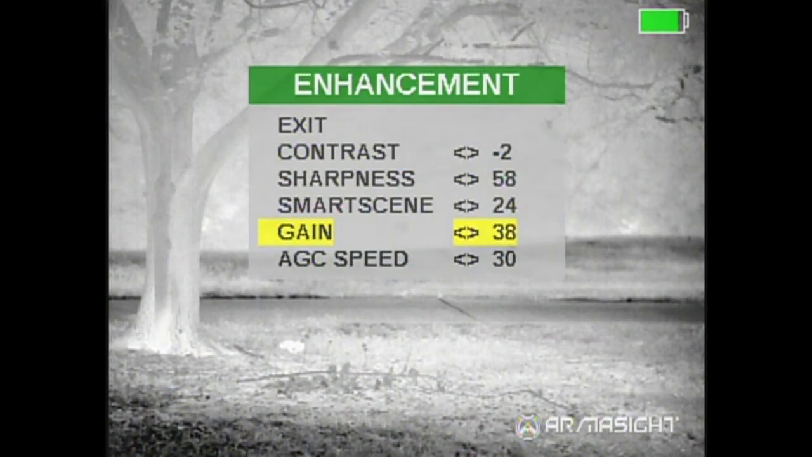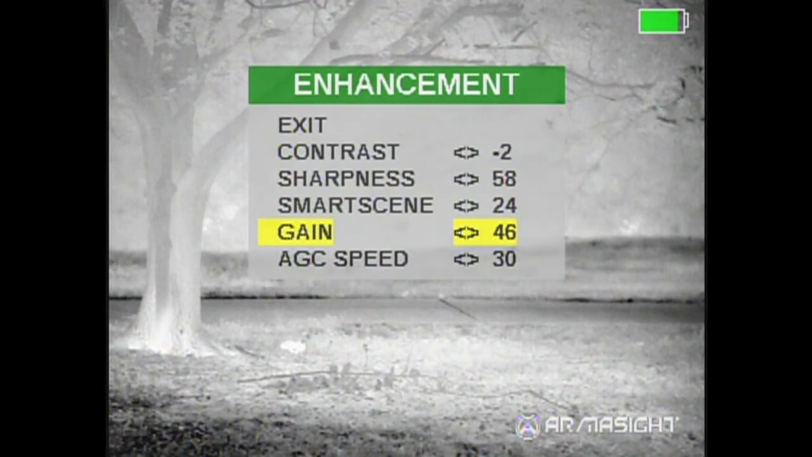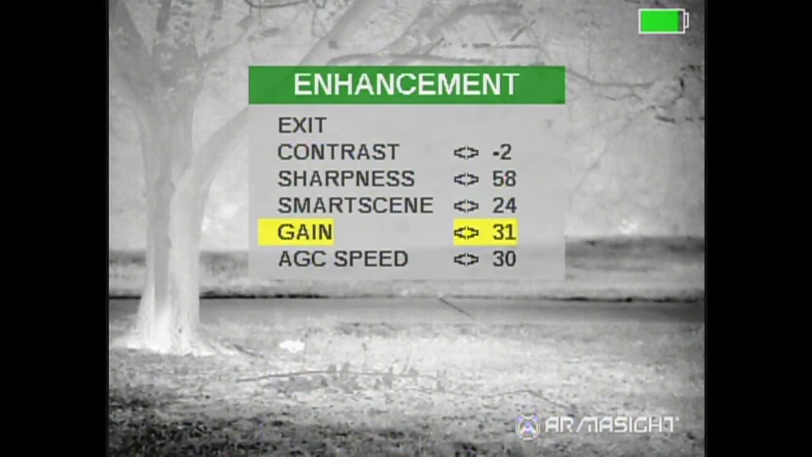Take it all the way up. And it'll start to get a little grainy on you. So I usually leave it set somewhere in the 30 range. I think 30 range is a nice happy medium. I really can't see too much difference after going to 15, but 30 seems really sharp to me. And I don't really mess with that too much. It usually stays the same no matter what the weather conditions are.